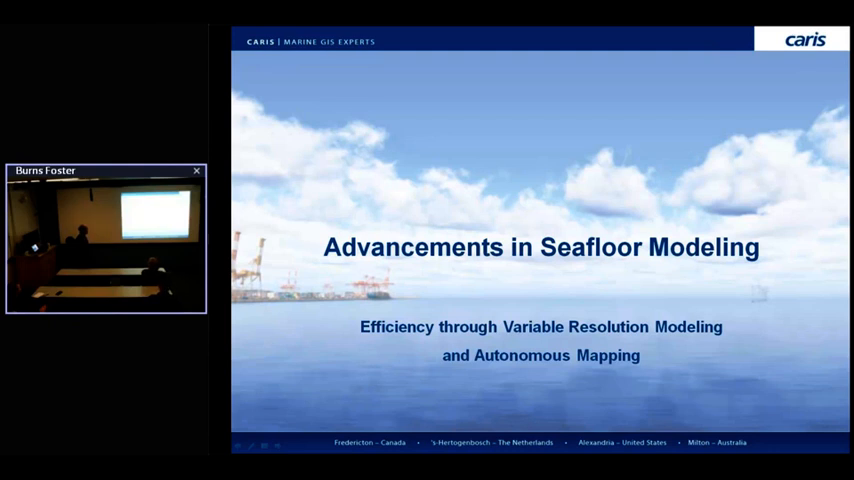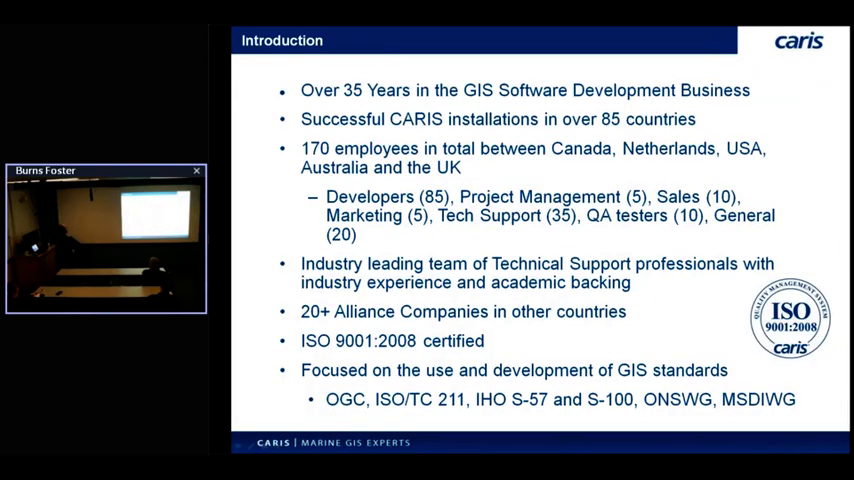So good times, but that's the nature of the beast up here on the East Coast. So today I'd like to present something I think some of you have heard about. Two topics actually: variable resolution and some new capabilities we have with autonomous mapping, which seem a little bit disjoint, but I will actually tie them together at the end, so stay tuned.